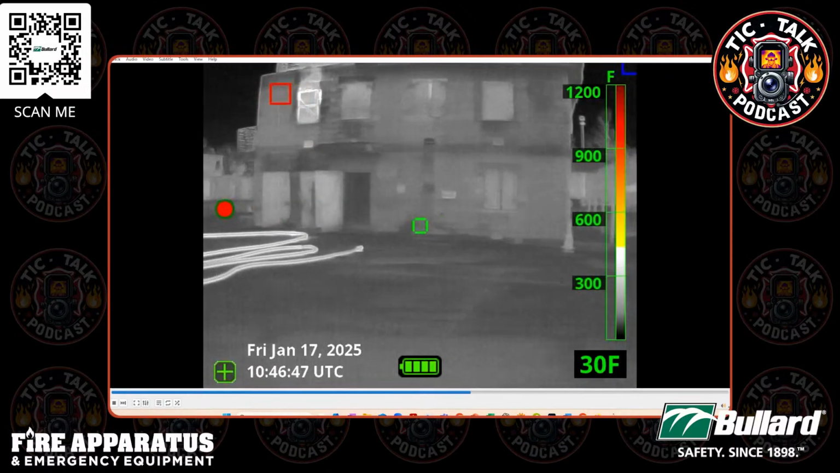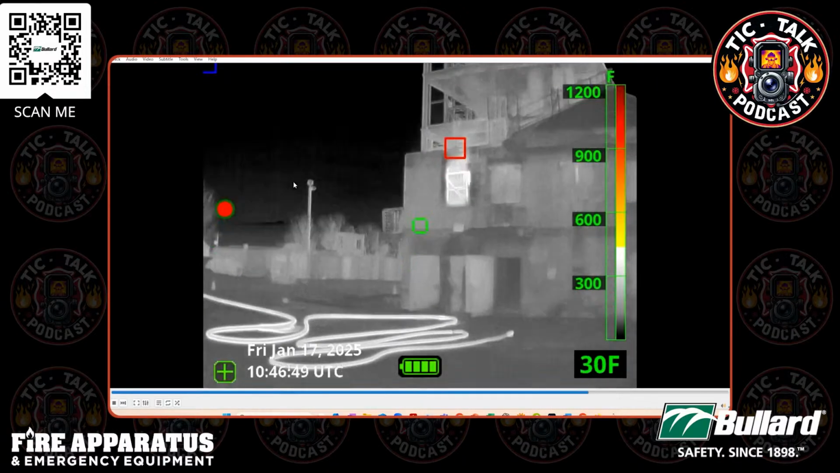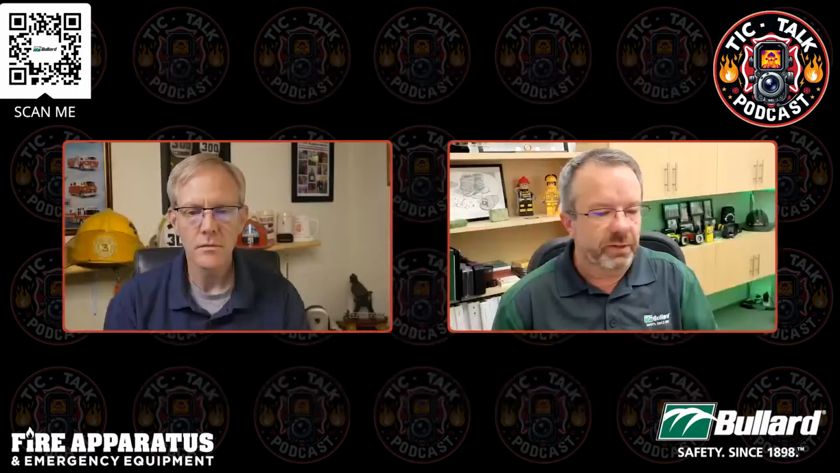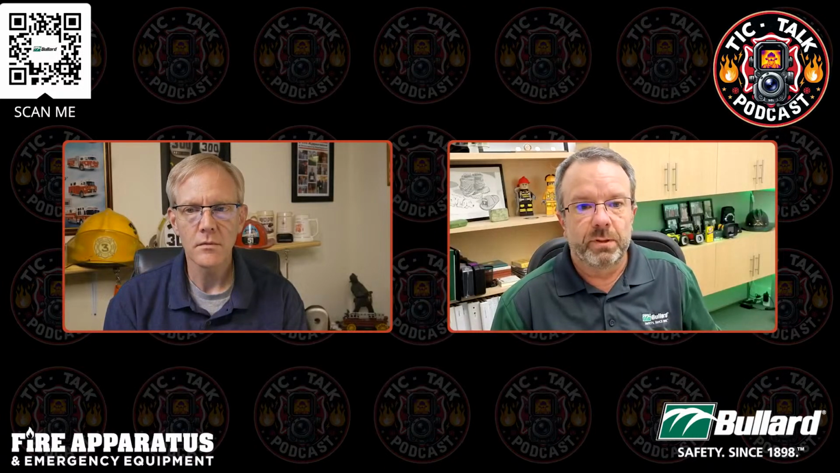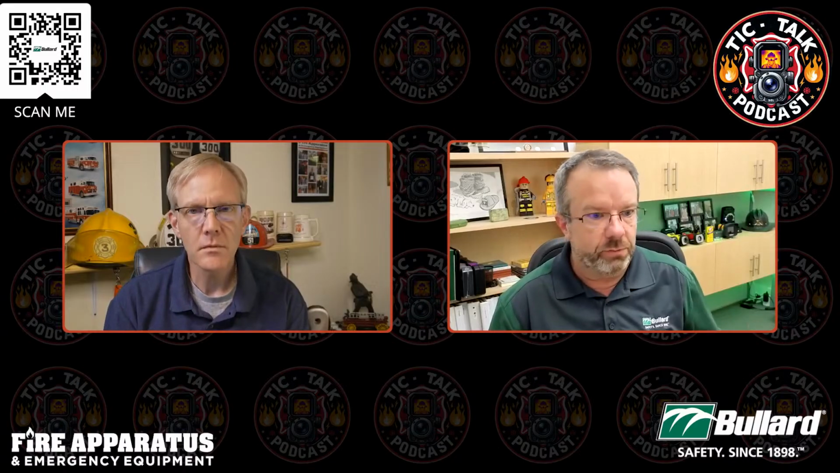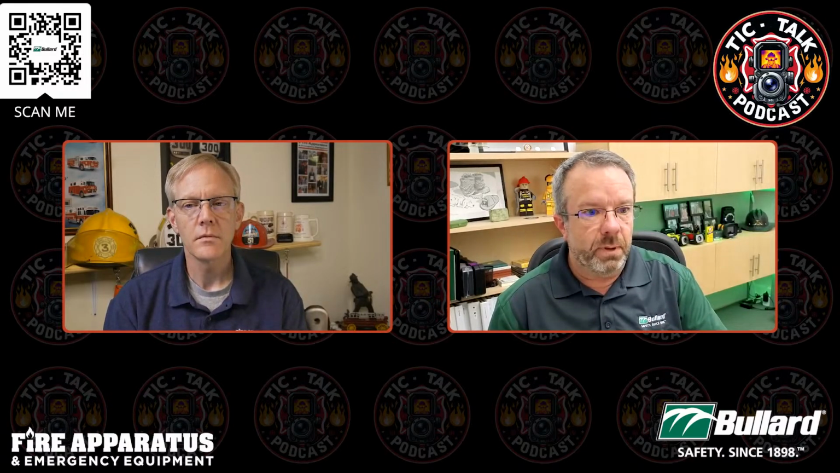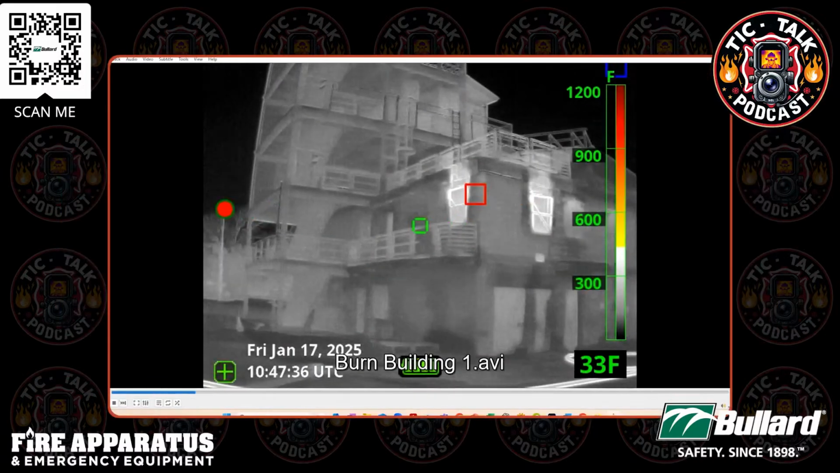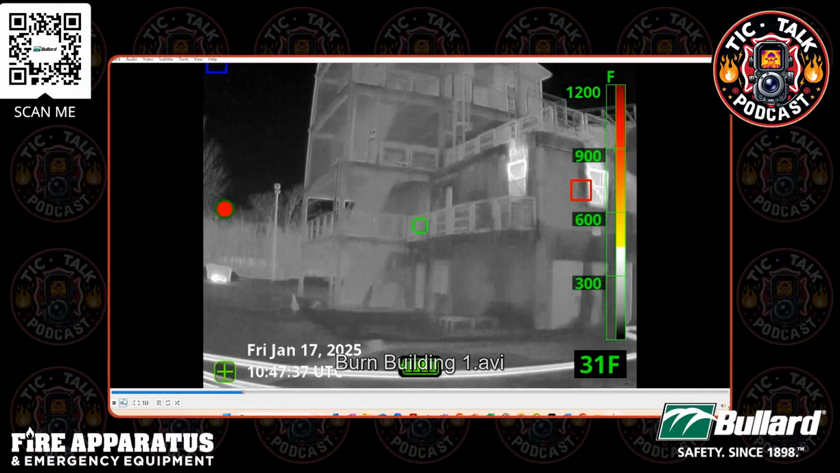And so just to explain, the red square that you see is what we call a hot area detector. It's going to constantly find the hottest pixel and show it to you, just to keep you grounded in the scenario. So in this video, it's pretty short, so before we play it through, you clearly can tell that there's something happening in that entire room, right?